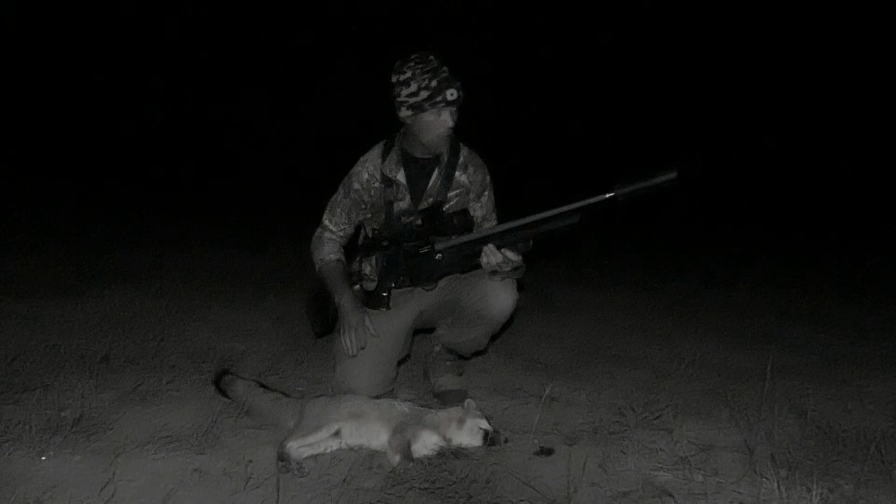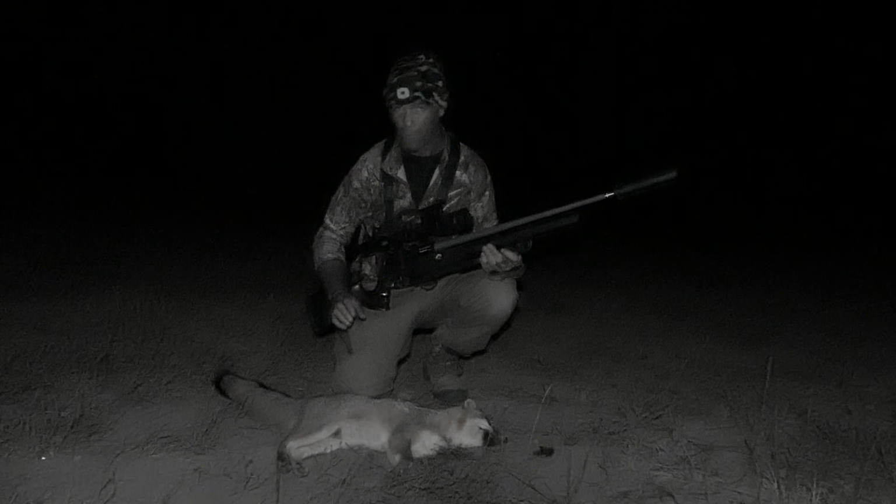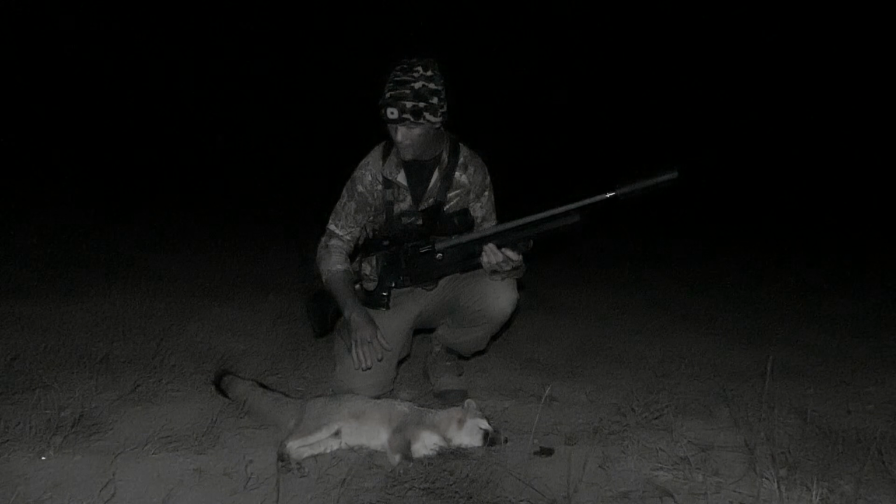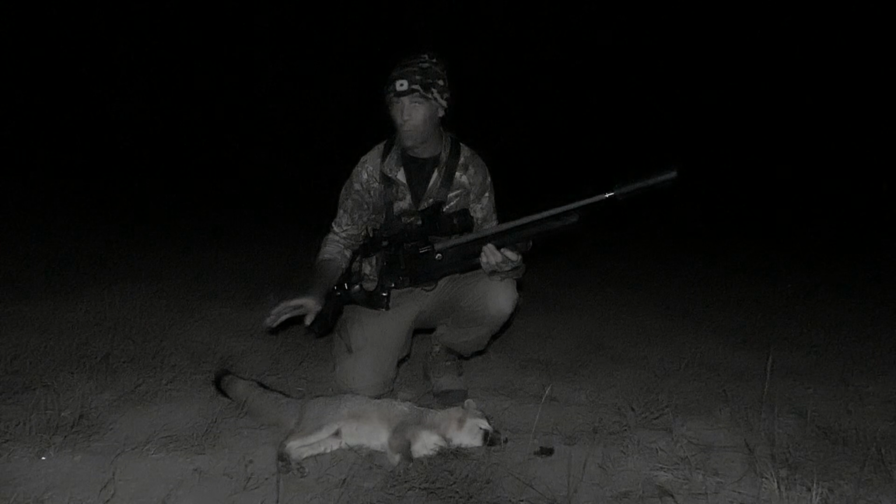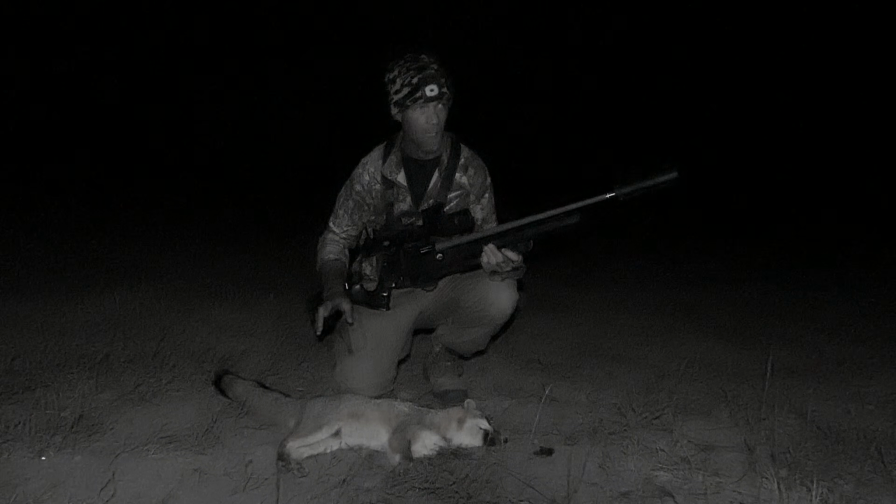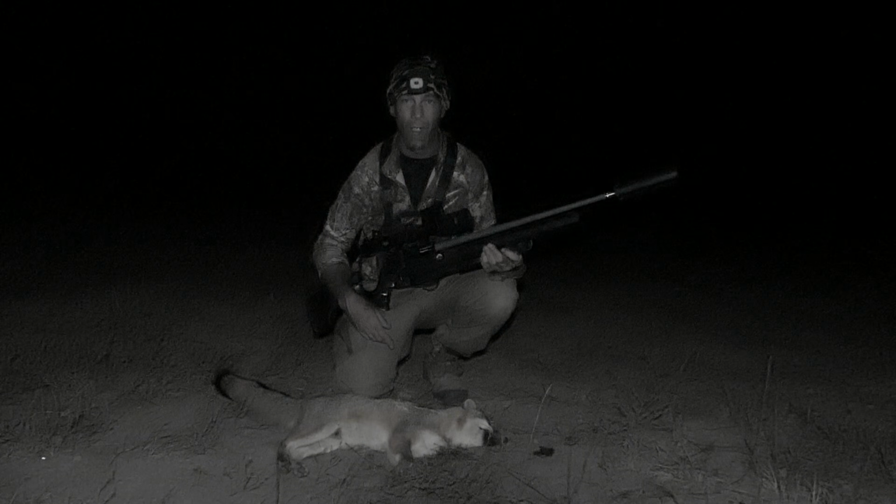But these guys are around. We have seen quite a few of them. We're gonna hang out here for a little bit. I'm gonna throw this guy in the truck, and what we're gonna do is see if we can run the collar in this spot again, and if that doesn't work, we'll head down to a different location.